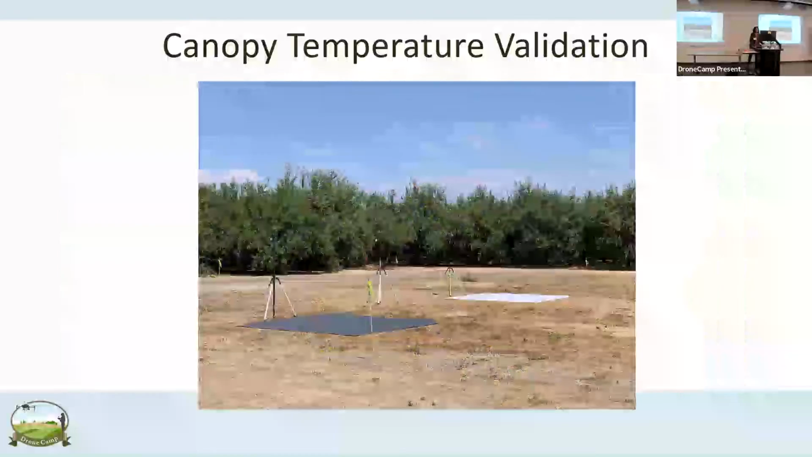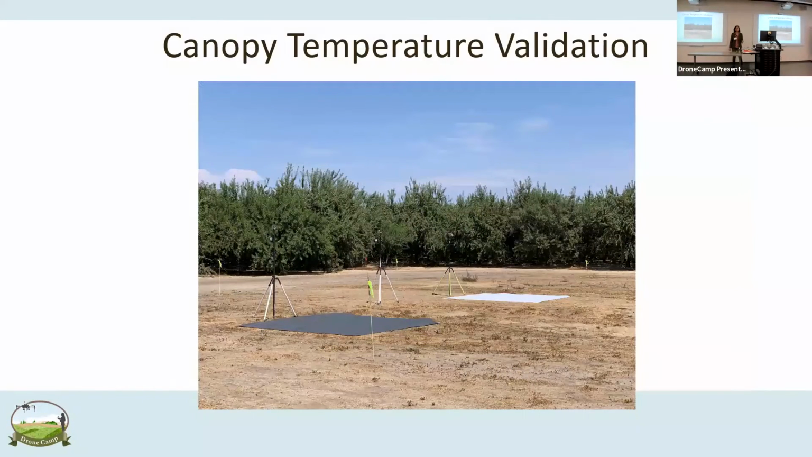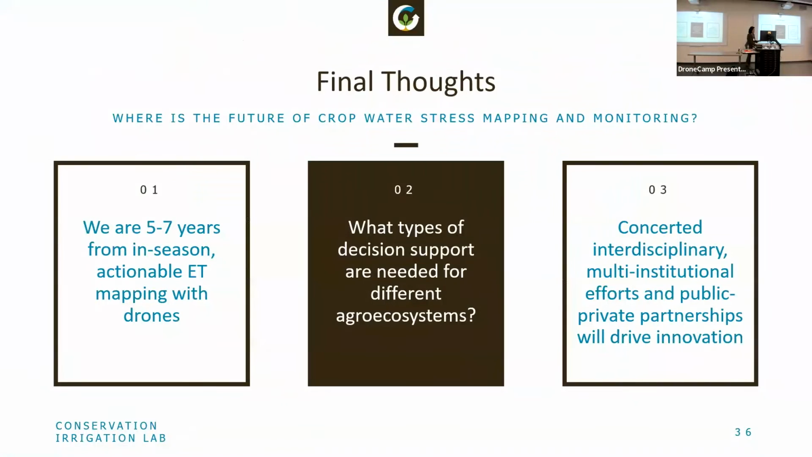Another way to do it, especially if you're using some sort of differential approach where you want to have variability in the scene and capture that variability, is by putting the same infrared thermometers over different surfaces that are going to be large. And this is Utah State University Professor Alfonso Torres's setup for a project that we work on together, where we fly all of the drones and have all of the towers and all of the satellites at the same time in almond orchards.